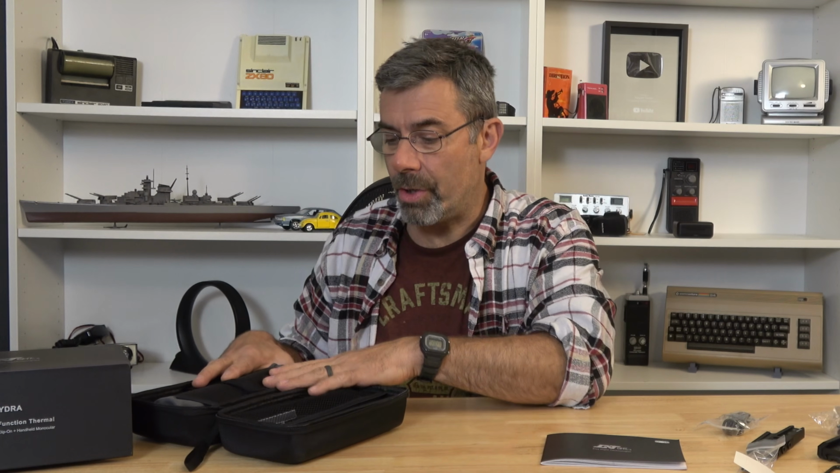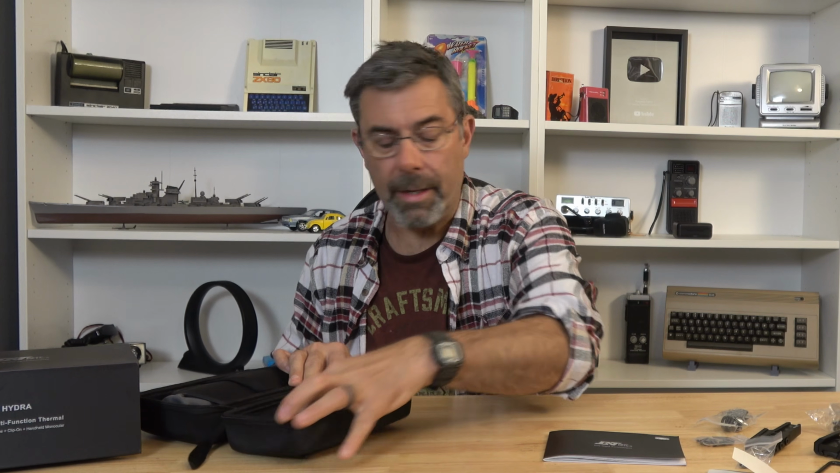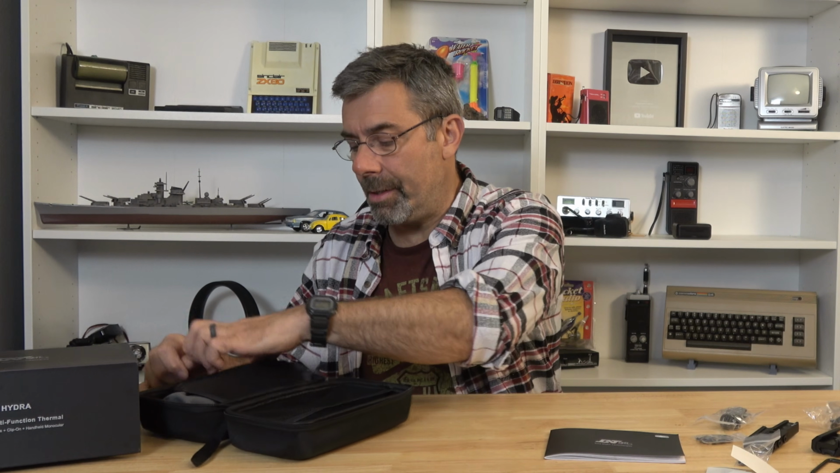It has 2 USB-Cs. It's not in the picture here because currently the batteries are charging, but it comes with 2 18650 batteries and a battery charger and a USB cable to charge it with, and another USB cable because you can transfer and charge directly from the main unit. So 2 of those little tools there, and a couple of smaller tools here for doing other things to the main unit, and that's where the batteries were held.